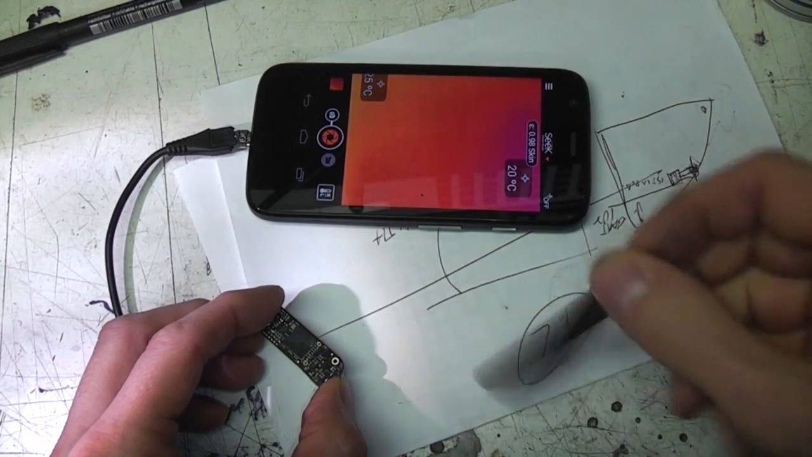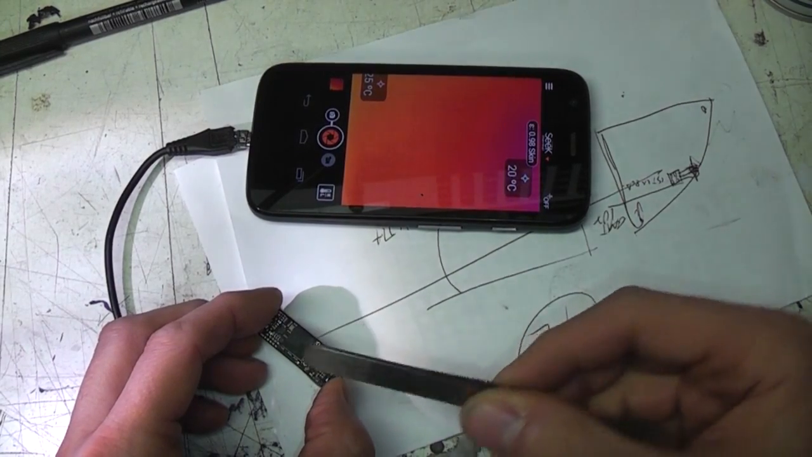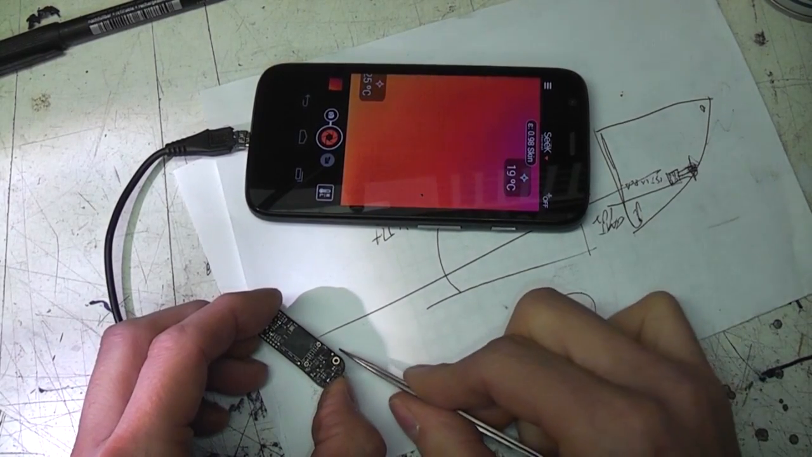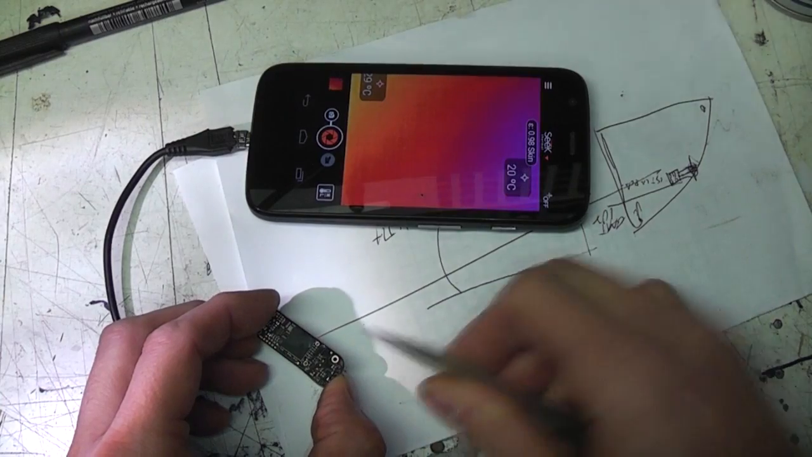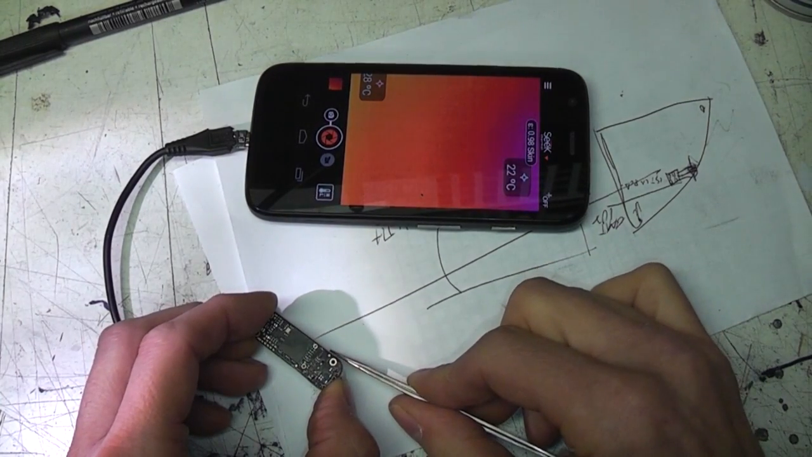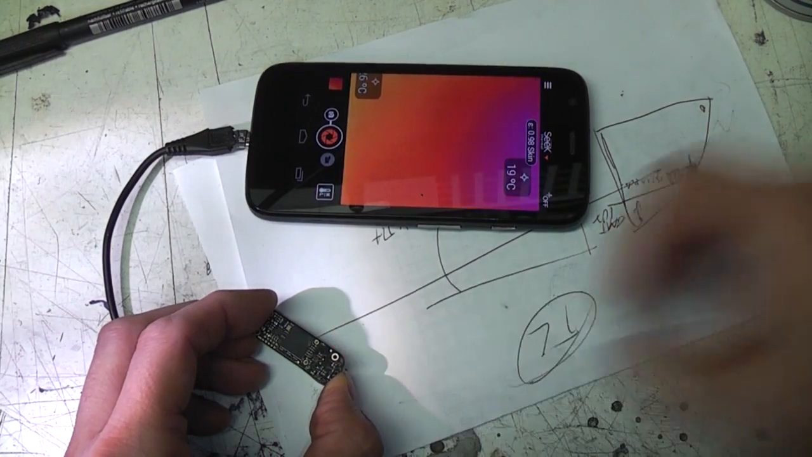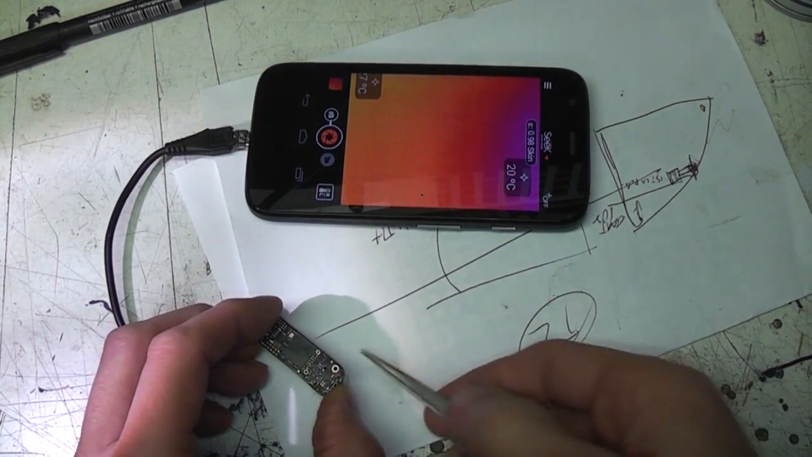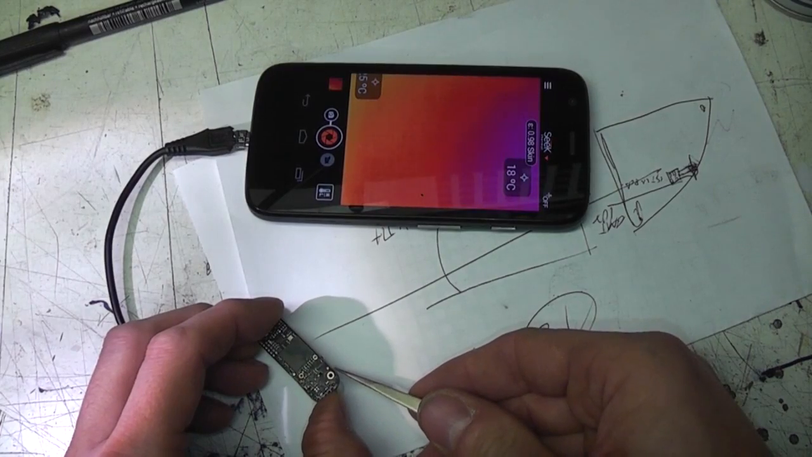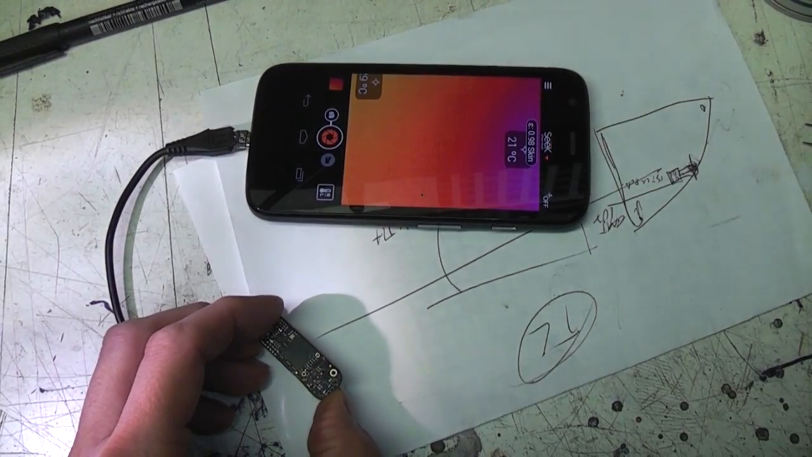Firstly I'll just try pushing it in a little bit just to see how far I have to push it before we see any change. I'm having to push that about 1 millimetre or so before I notice a change. So I can't really see it on camera. Let's see if I can pull it out a little bit further from its rest position. No, putting it further out doesn't really seem to make any difference.